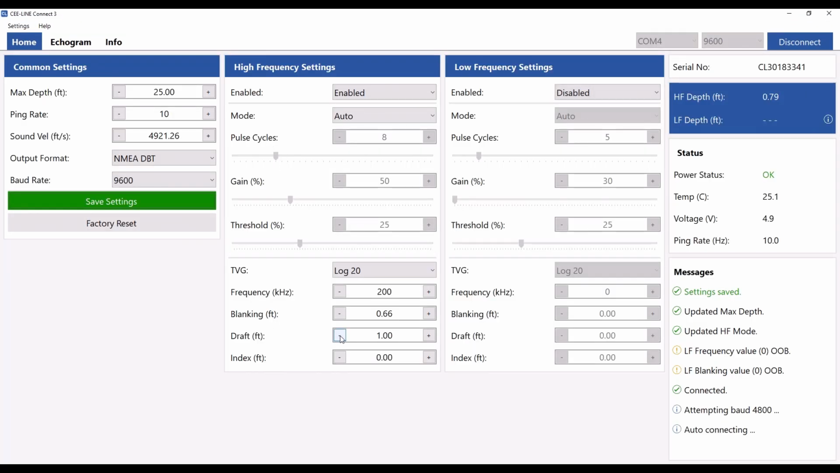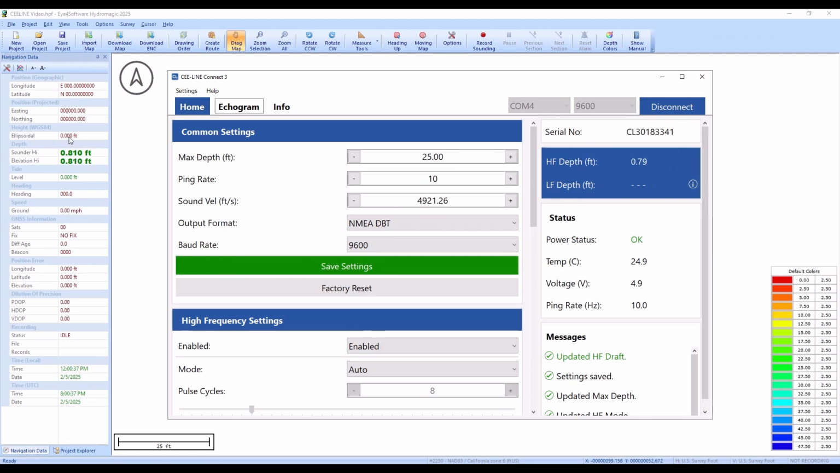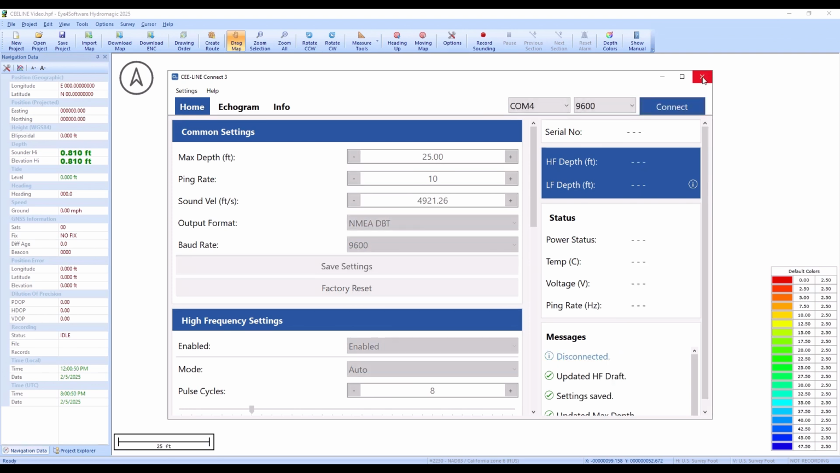So if I go to the draft here, I can reduce the draft to 0, and now you can see the depth on Hydromagic has gone down to 0.8 because the draft has been removed. And so I'll just disconnect here from C-Line Connect.